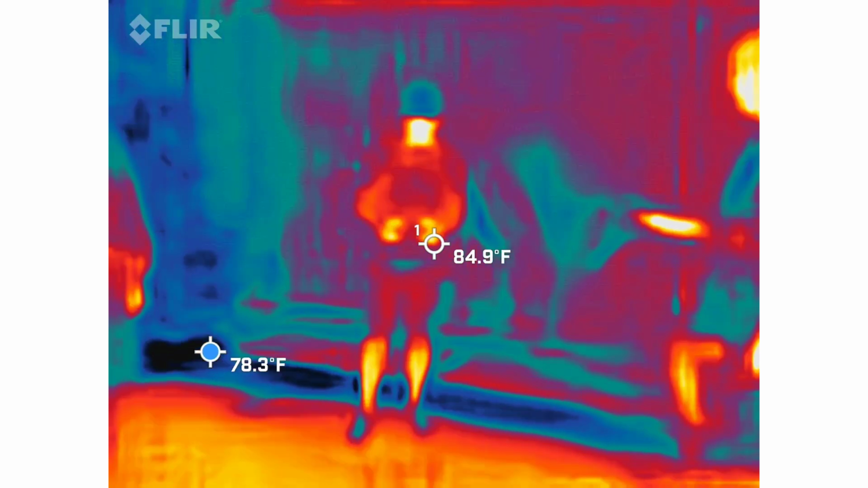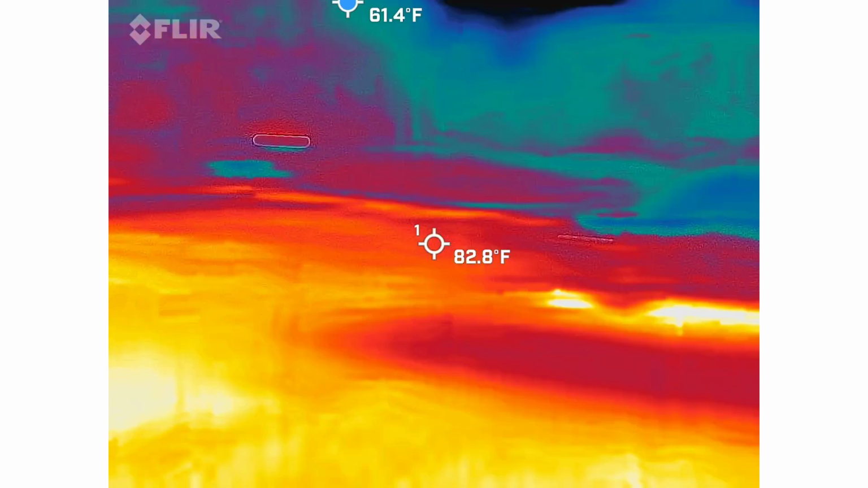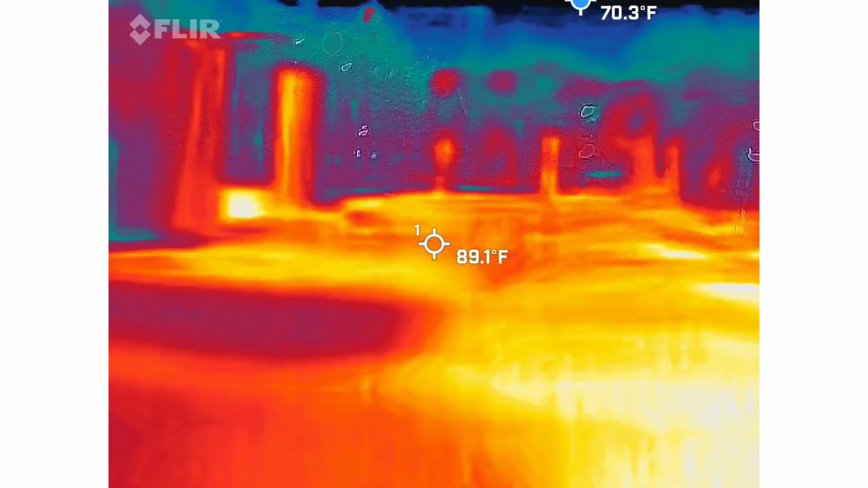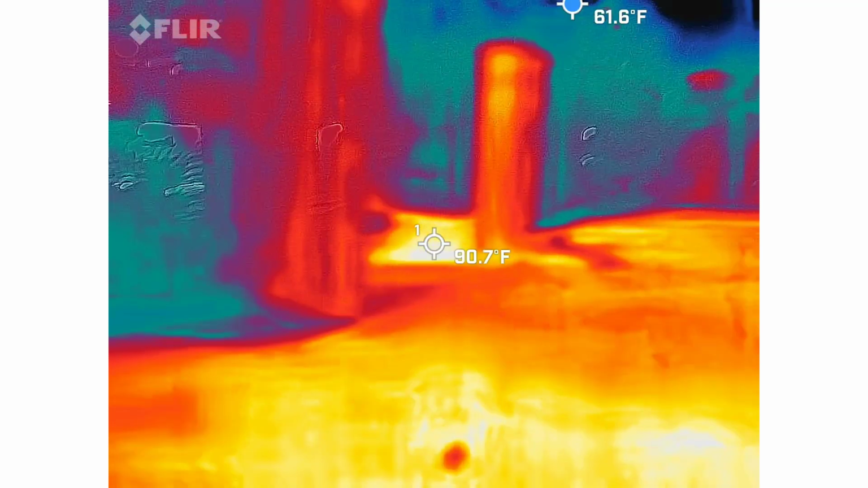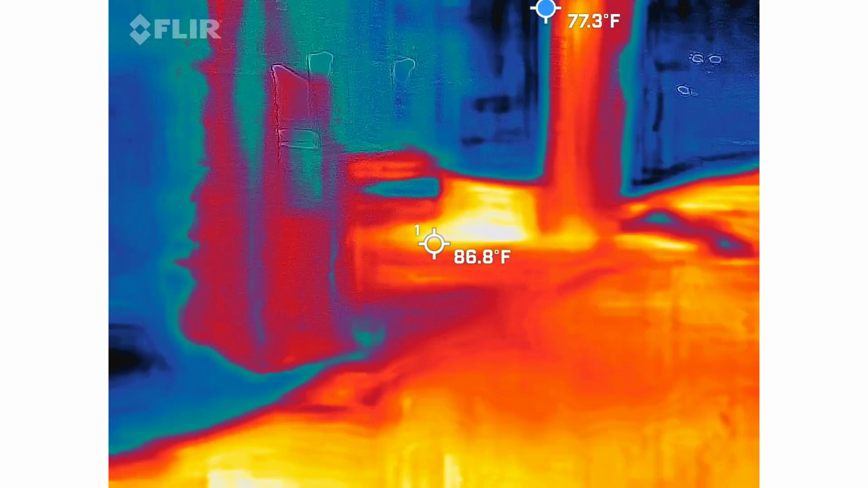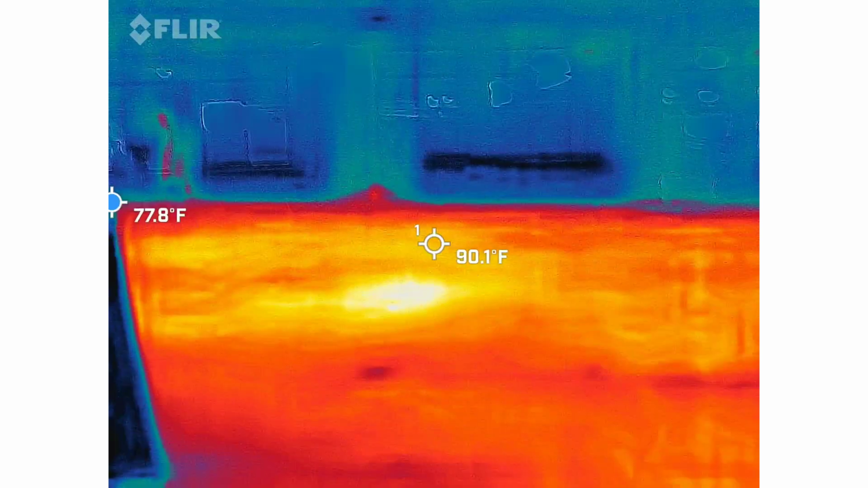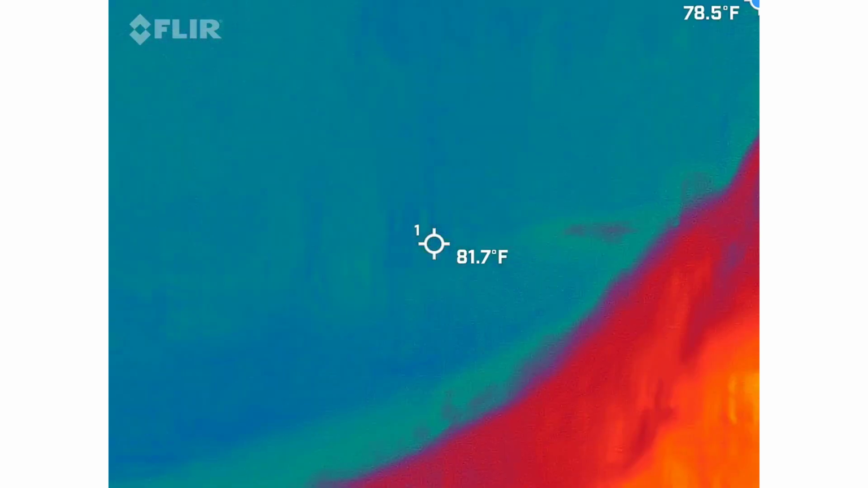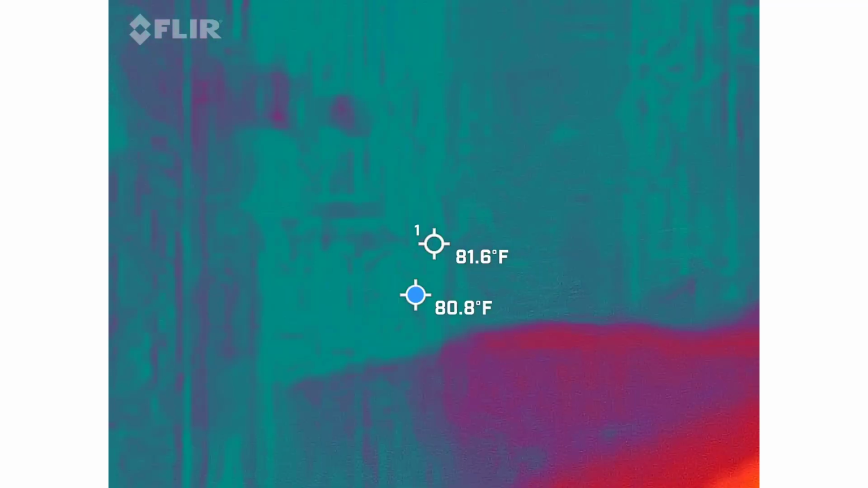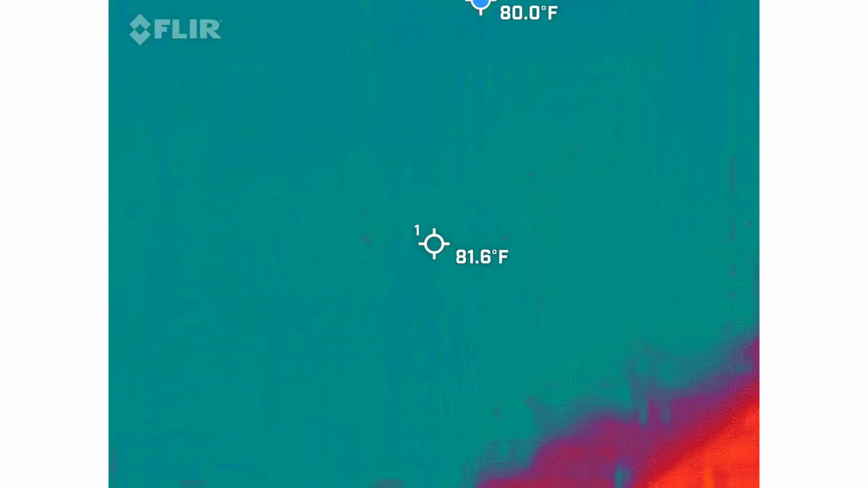Should we go to the front of the building now that all these people are gone? You guys didn't get any footage up there yet? No. Yeah, go up and get us some footage from up there. Okay. Again, they were all gone when we went up there. Well, it's just another tour.